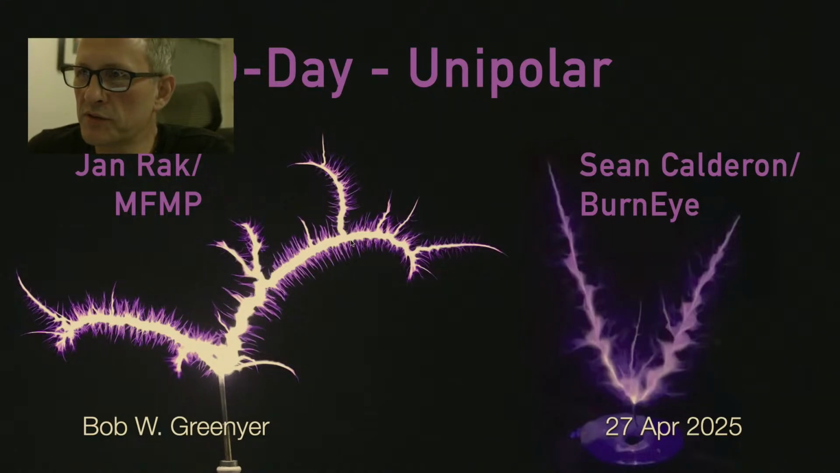What I believe is causing this is that at the kink instabilities, exotic vacuum objects are forming, and in one direction they are shooting out electrons, and in the other direction they are shooting out ions. In this case, the ions are extremely heavy tungsten ions. So you've got positive things coming down here, but of course this discharge is negative. So the negative discharge is pulled towards the positive structures that are coming out, and they're coming out all the way along here.